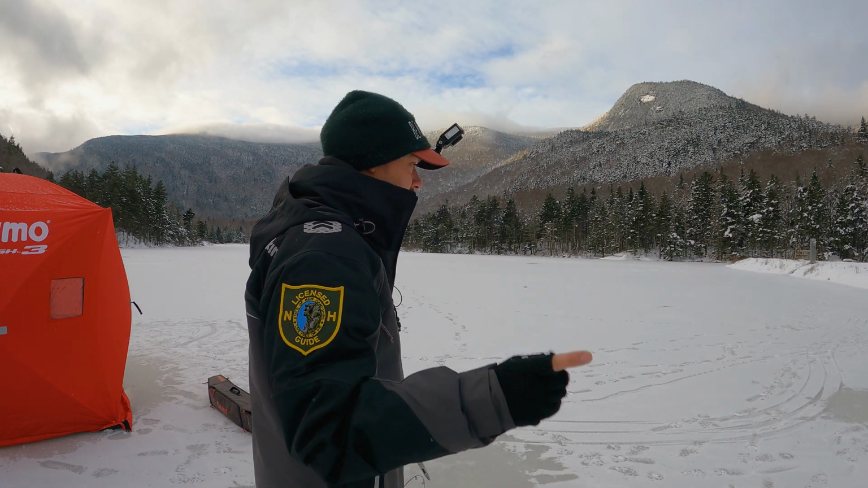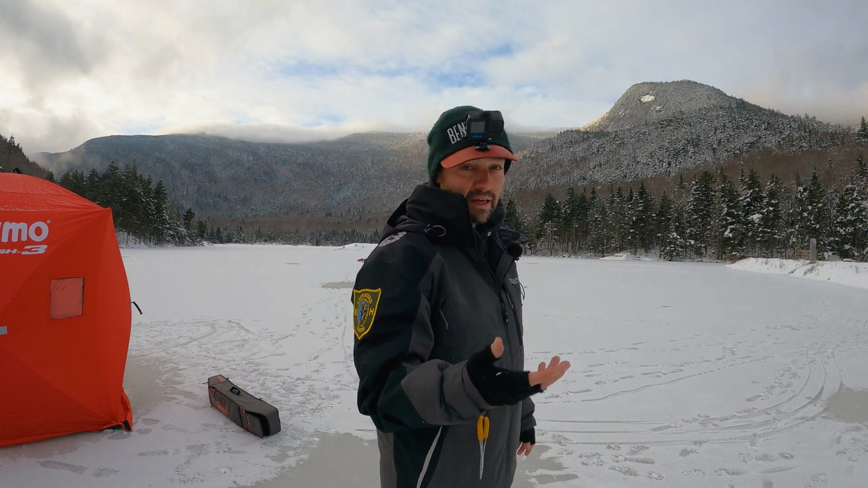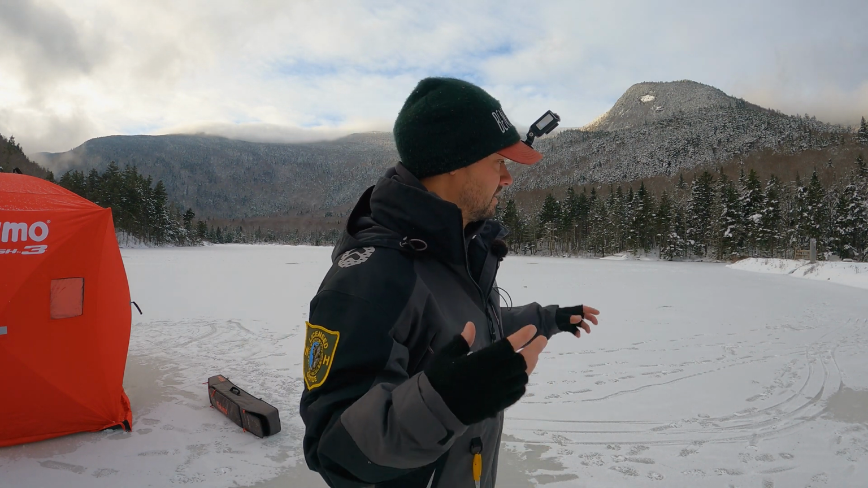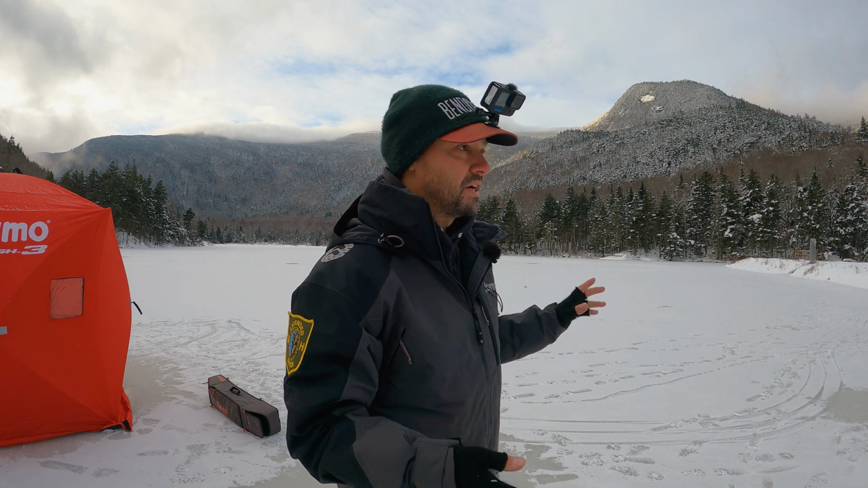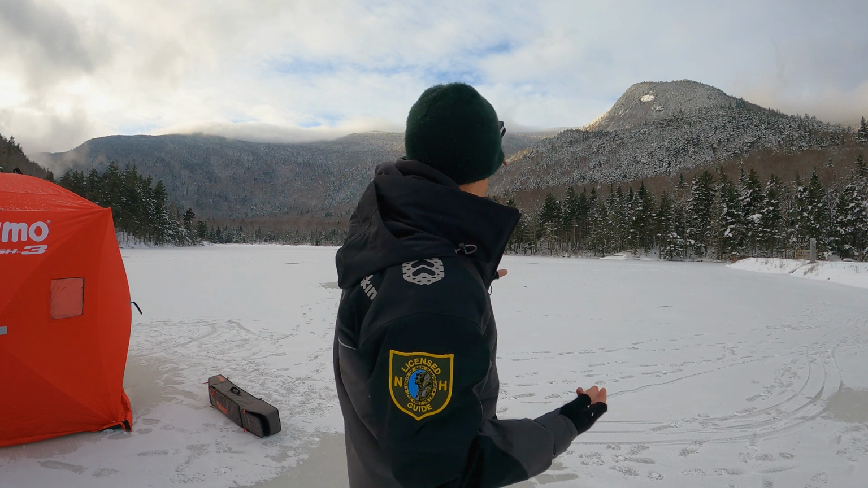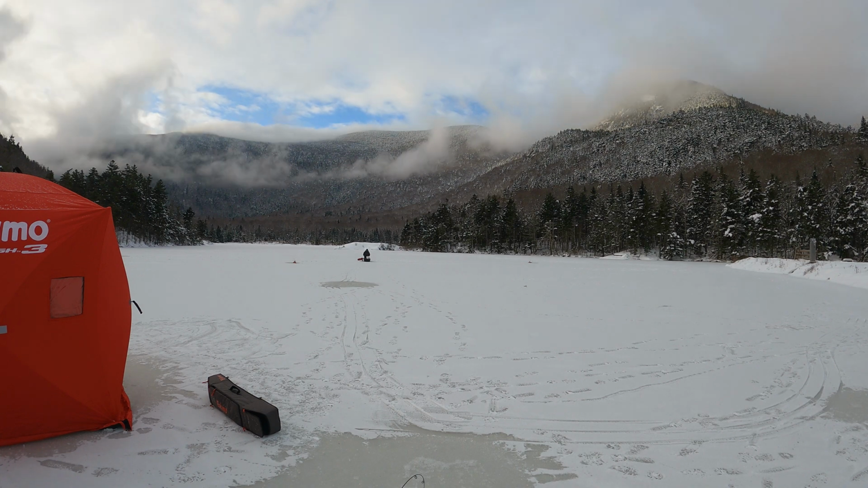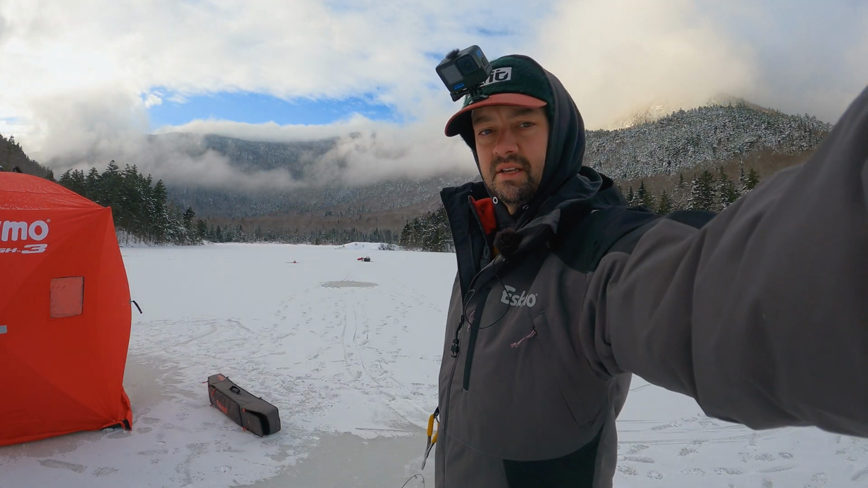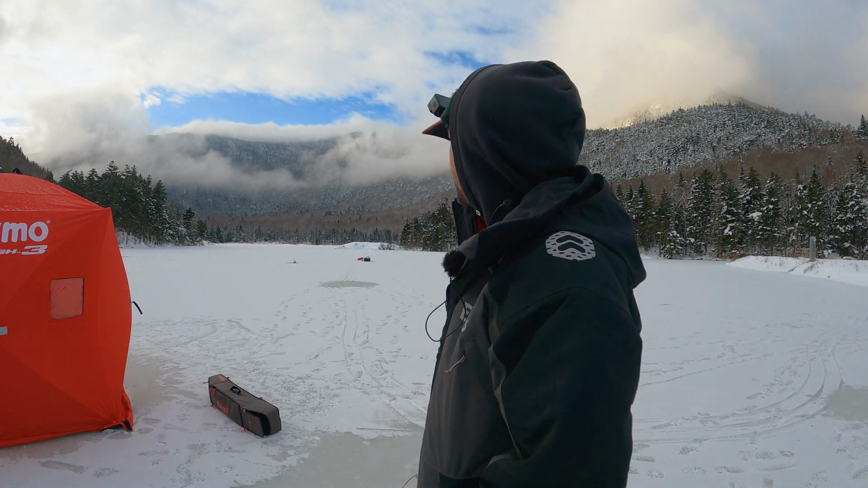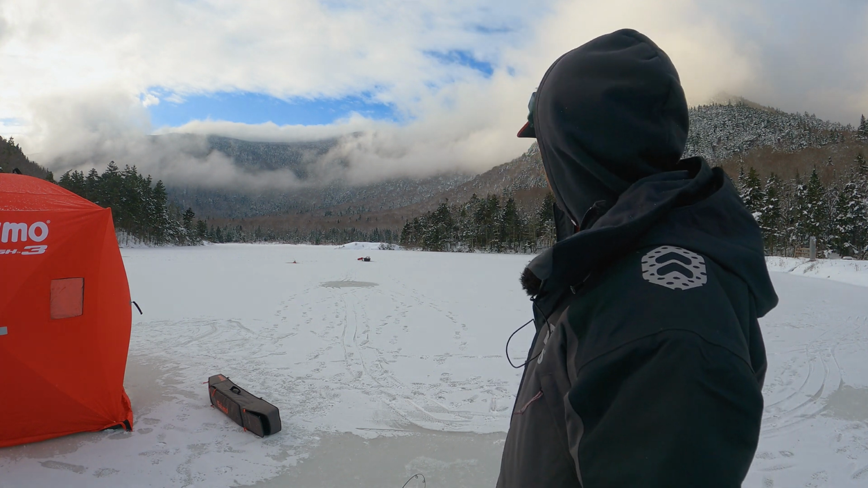Plan B. We're moving stuff out deeper. I see a school of something out there. They're fish at least. I have had nothing go off shallow in like an hour and a half, which is not normal. So maybe there's more bugs and more life out in the middle. So we're gonna move out there. Not really having it today, folks. Not really having it, but it is a beautiful piece of New Hampshire for sure.